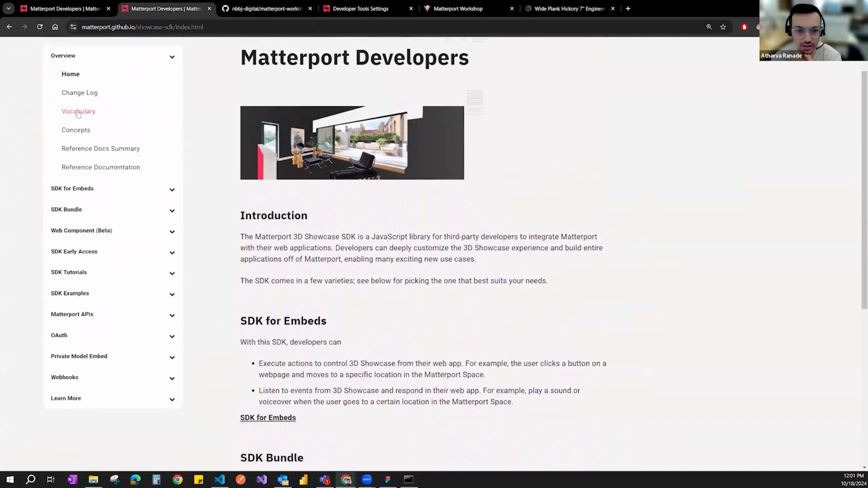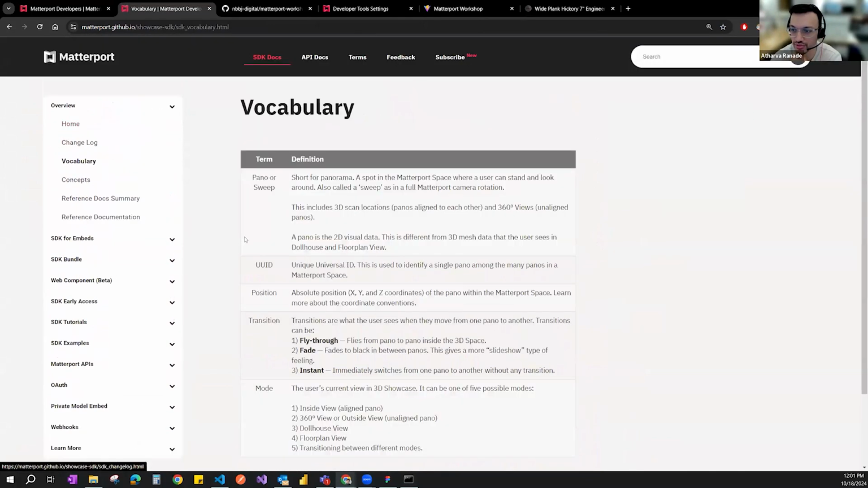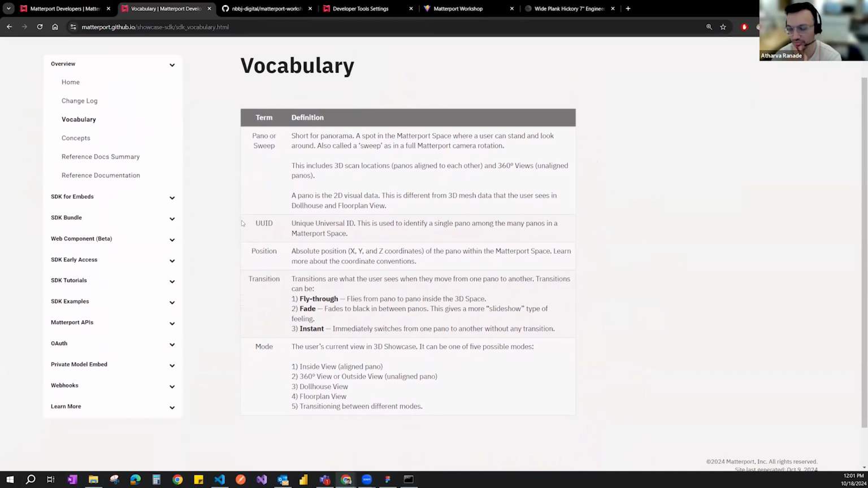But let's quickly go over the vocab that's important. As I mentioned, a sweep or a panel is the disk. That's important because in the reference documentation, a sweep has its methods and properties associated with it, so you need to understand what the sweep is to find reference documentation for it.